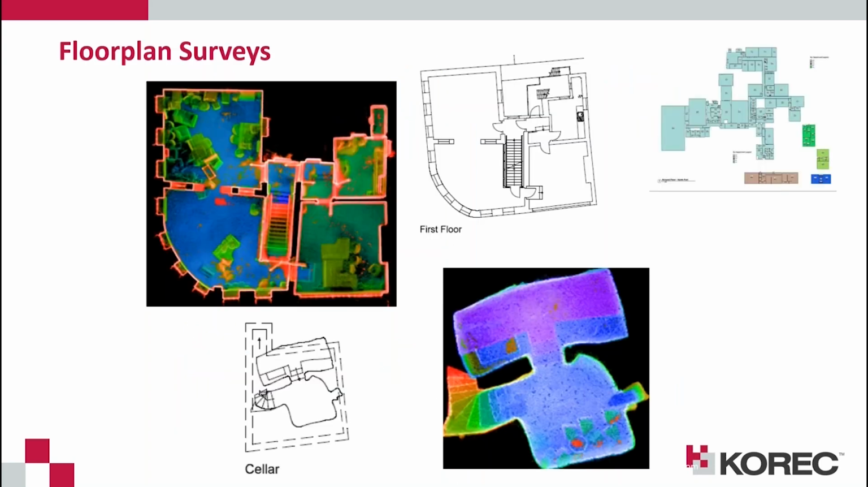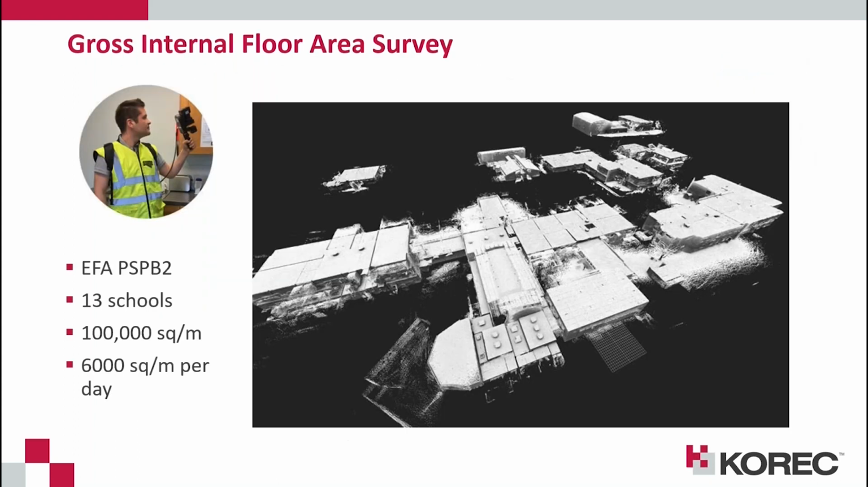As mentioned before, one of the largest uses of the solutions is for floor plans. Both on-site and when processing the data back in the office, time is kept to a minimum. As I mentioned, certain projects might be vacant, but others can also be occupied. So it allows you to be there for the least amount of time whilst being as least intrusive as possible. Gross internal areas as well. That also shows you the scale of the projects that we can scan: large areas in a minimal amount of time.